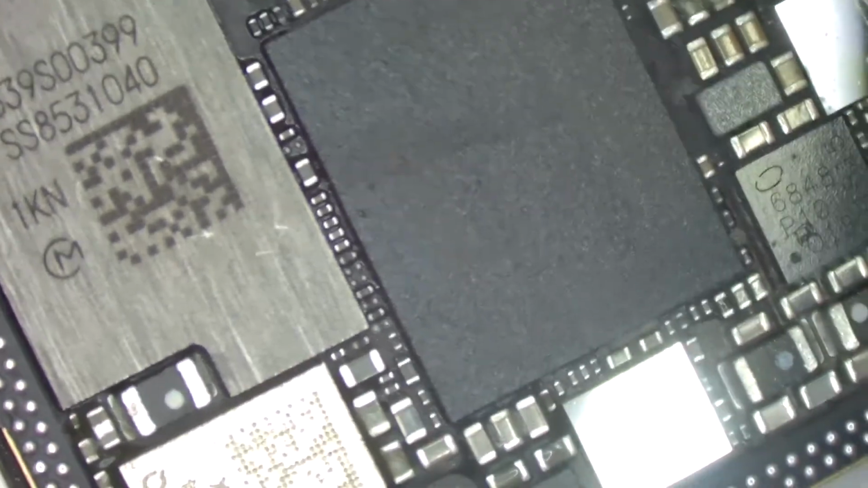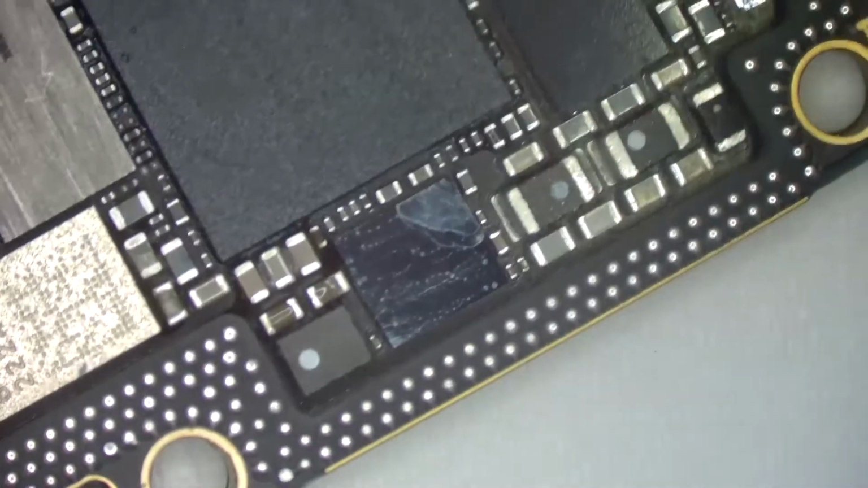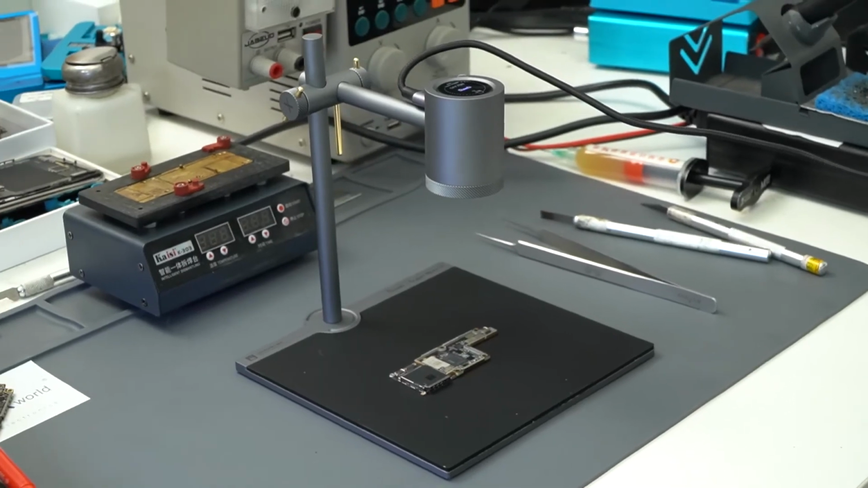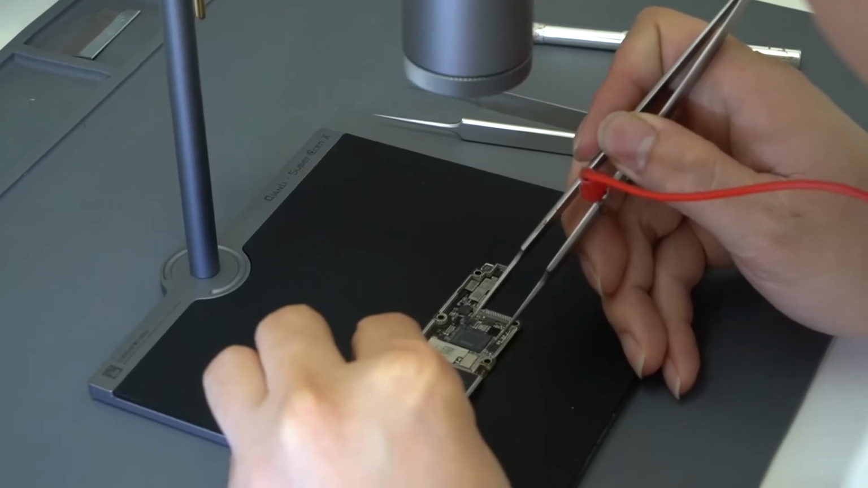During motherboard repairing, sometimes we can't locate where the bad circuit is. In this case, we can use a PCB infrared thermal image to find out the short-circuit component. It's much more accurate and faster than finding them with eyes.